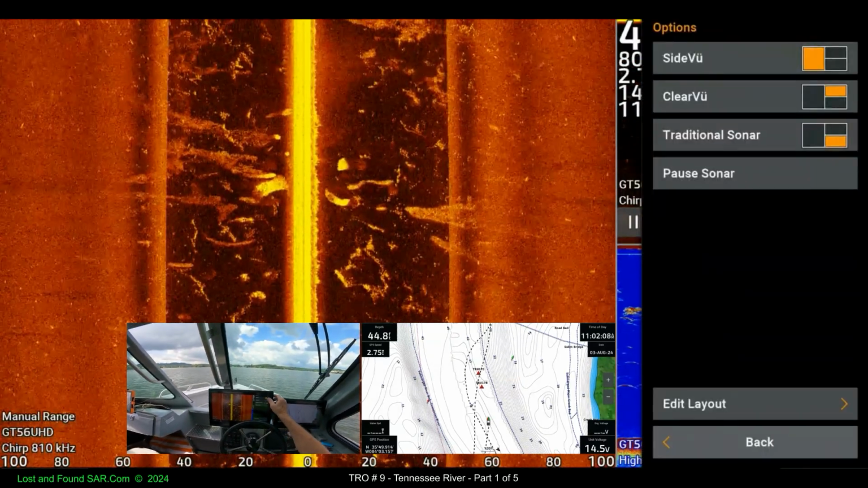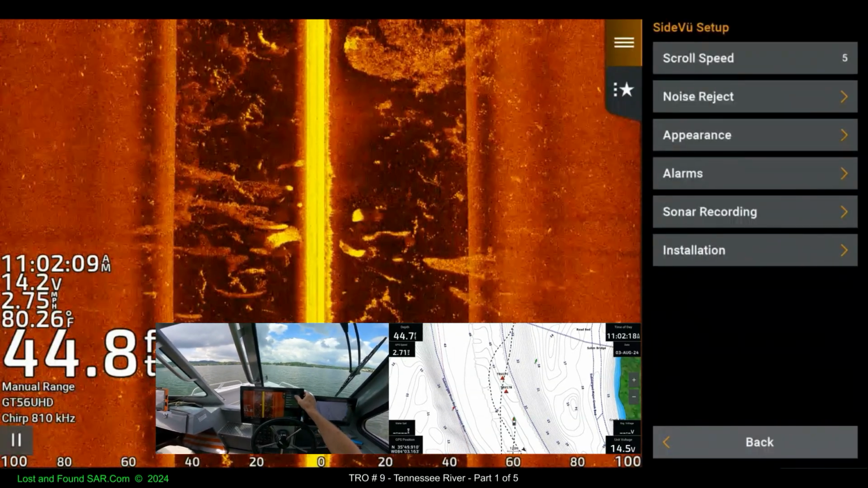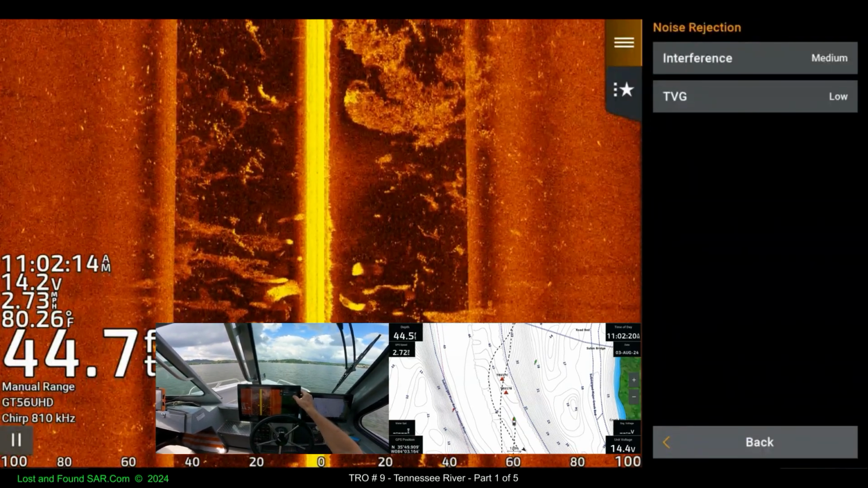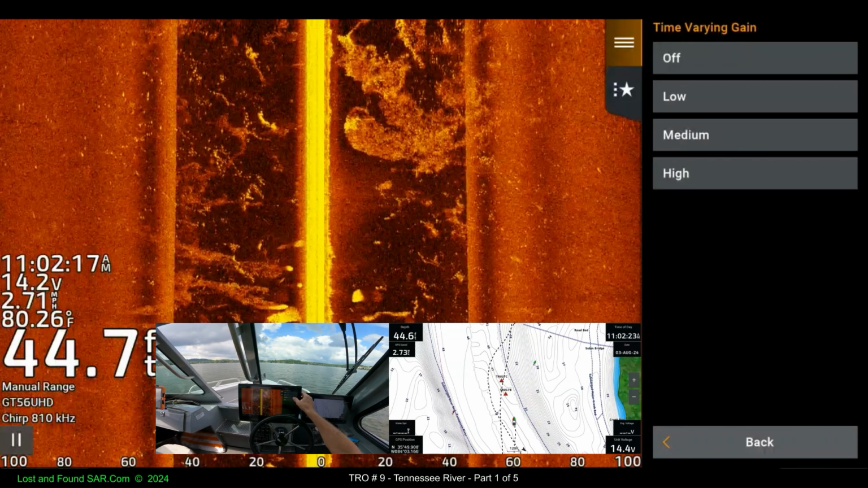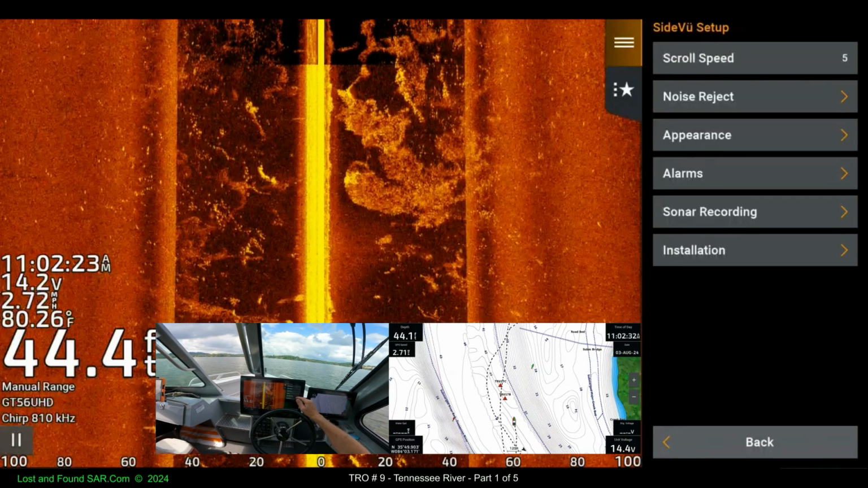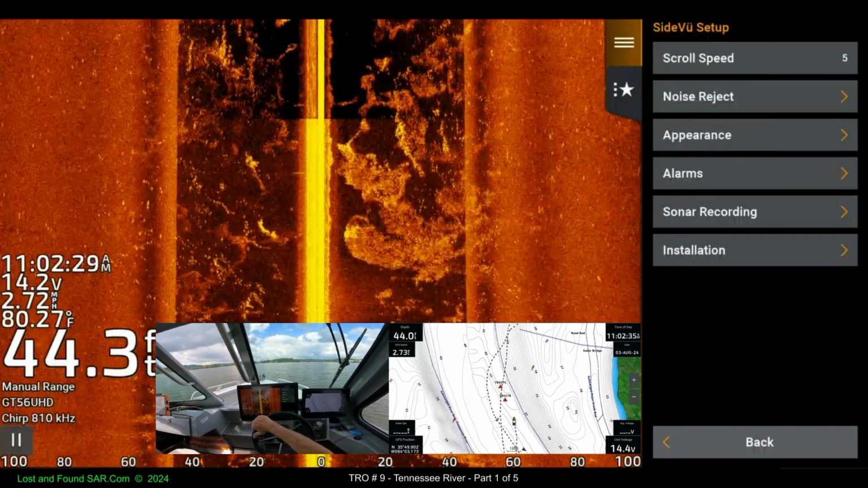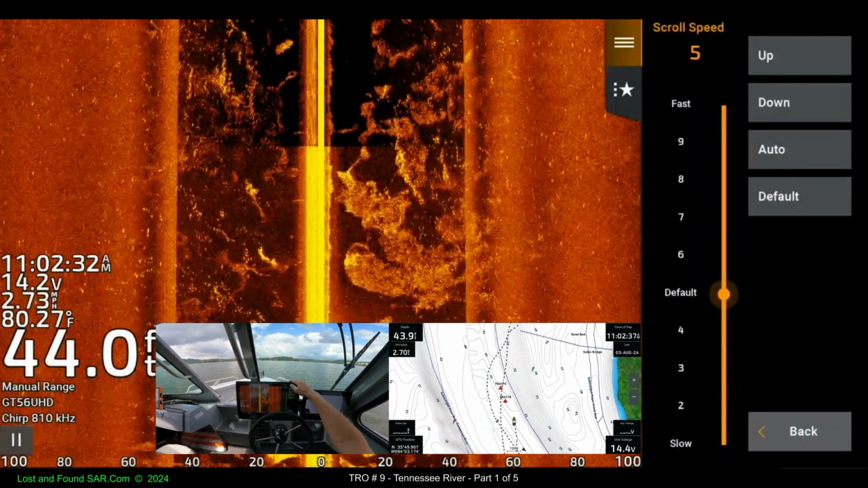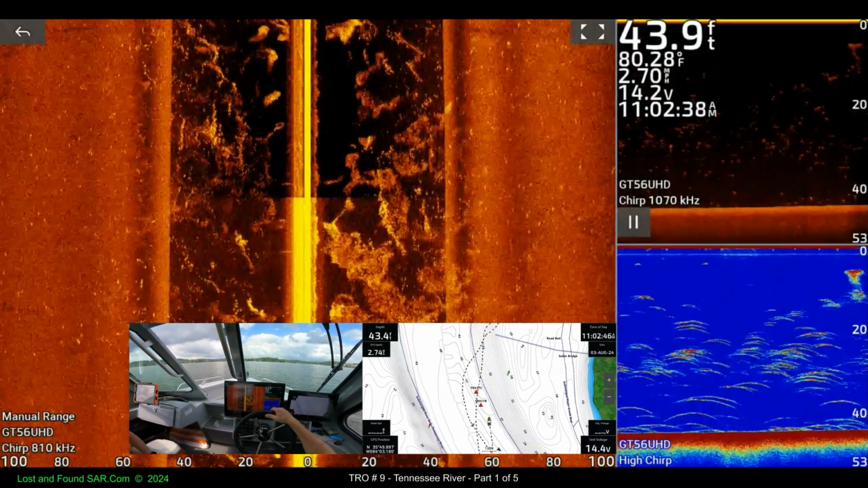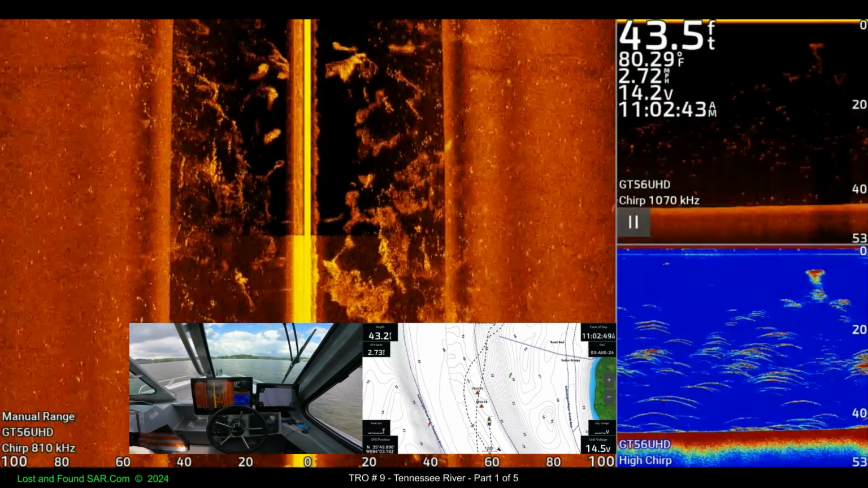So options, side view setup. Scroll stage, is it, noise reject, interference is on low, medium. Yes. It's just TVG. Let's try that to medium and see what happens. Look at all that in there. Back. Look at all this stuff. The scroll speed's at 5, so that changed. So we had it down, auto. I'm gonna try that at auto. Okay. We're on 800 megahertz.